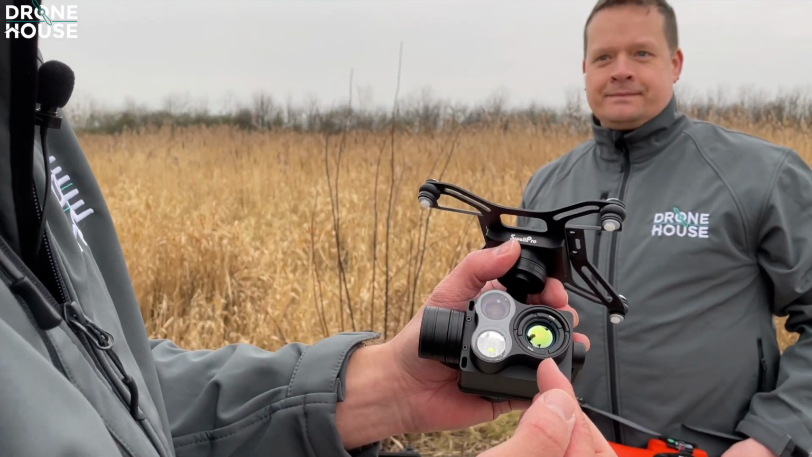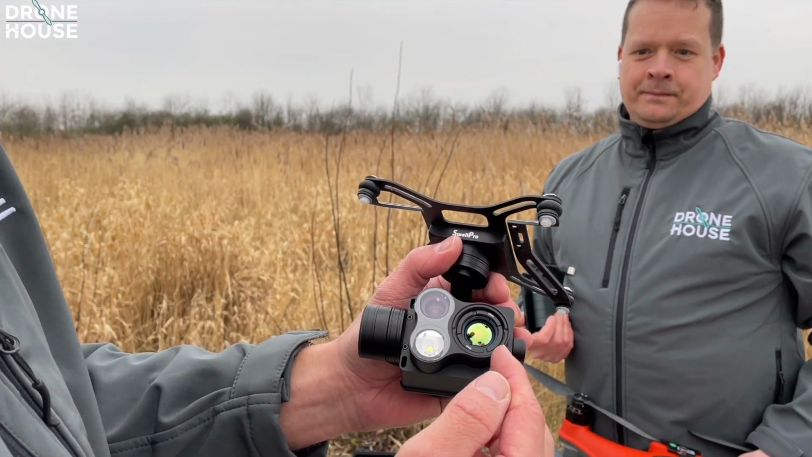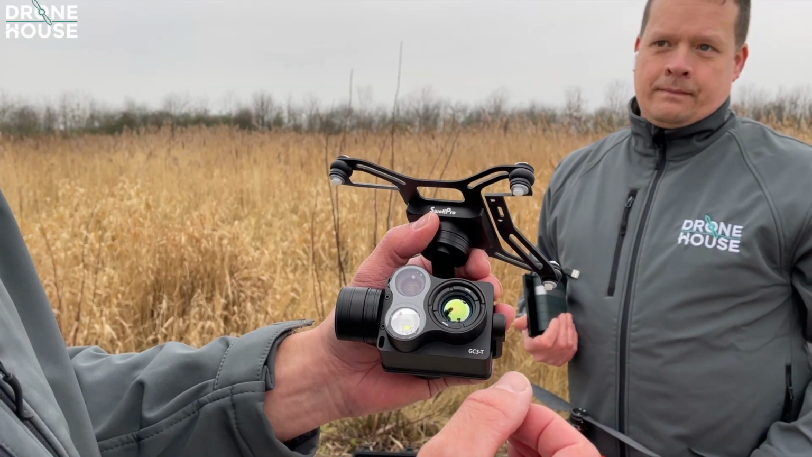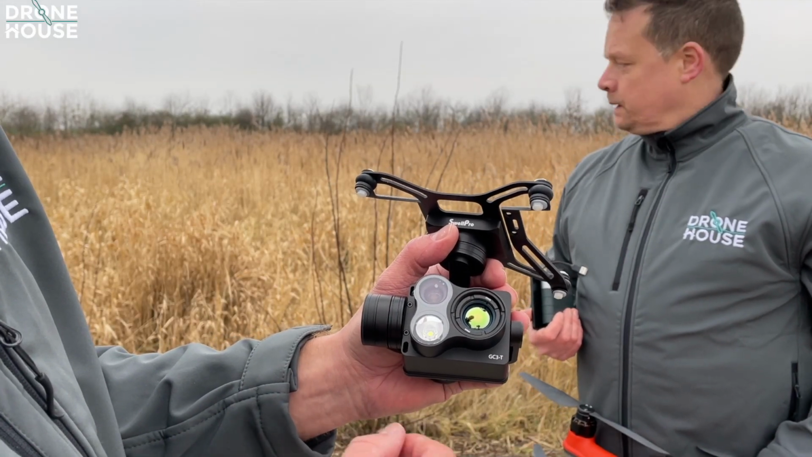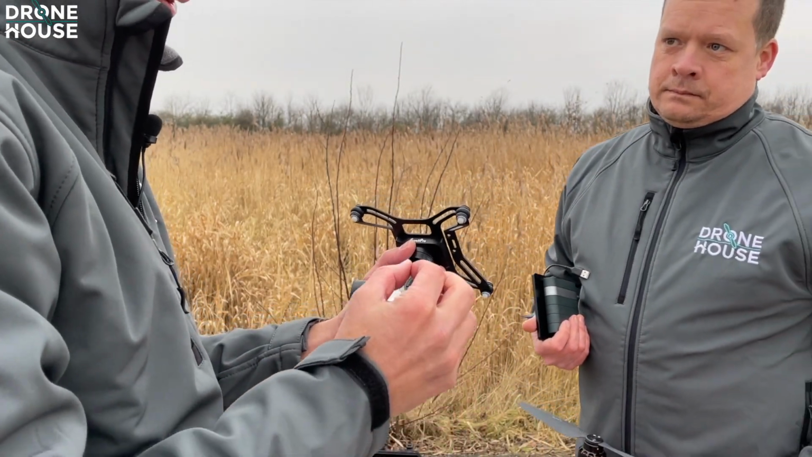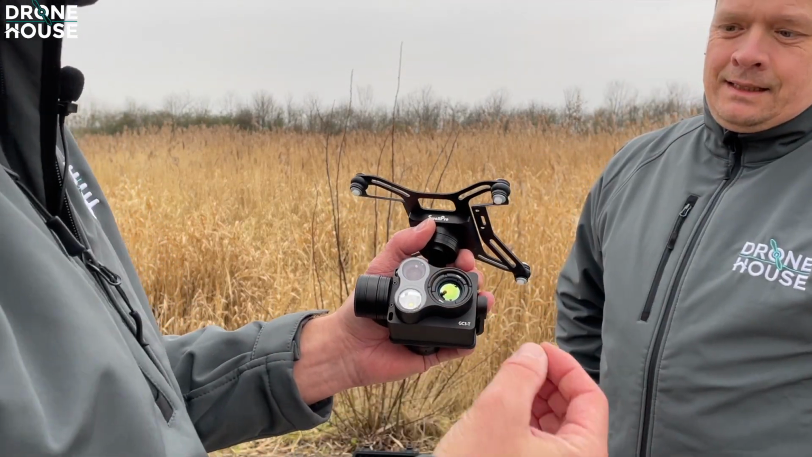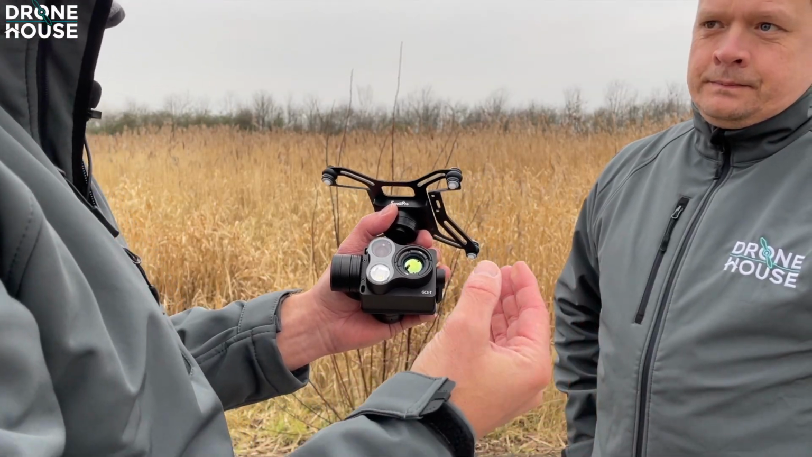So this is the thermal lens, and the thermal lens provides an image of 640 by 512. That's the highest thermal resolution available for a consumer or industrial drone at this moment. So it provides very good imaging. The sensitivity of the thermal image is 50 millikelvin. That's pretty good, because you can compare it to brands like FLIR Vue Pro, which is also 50 millikelvin.